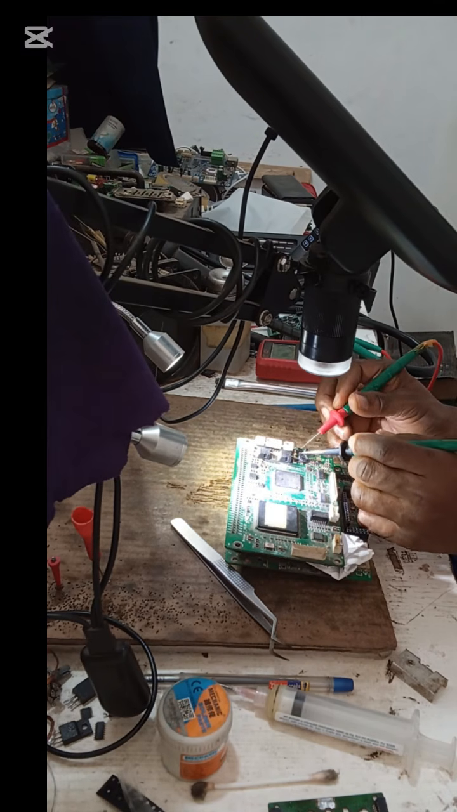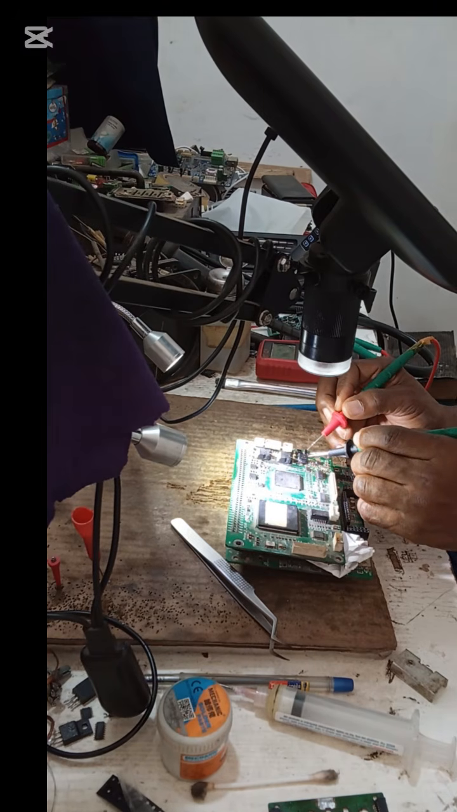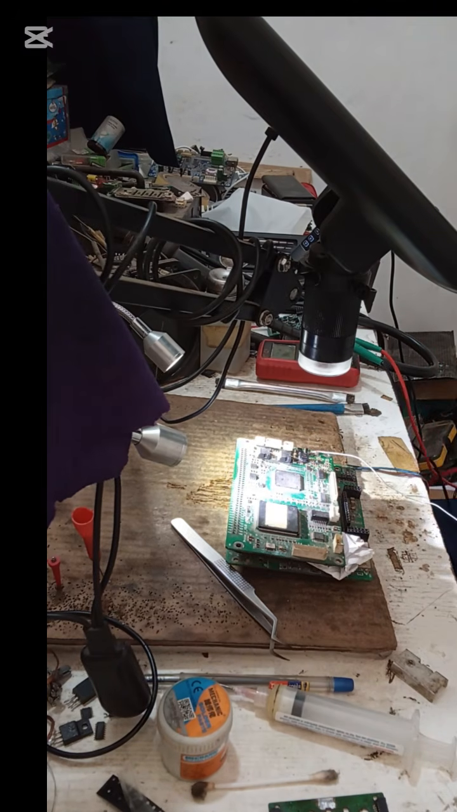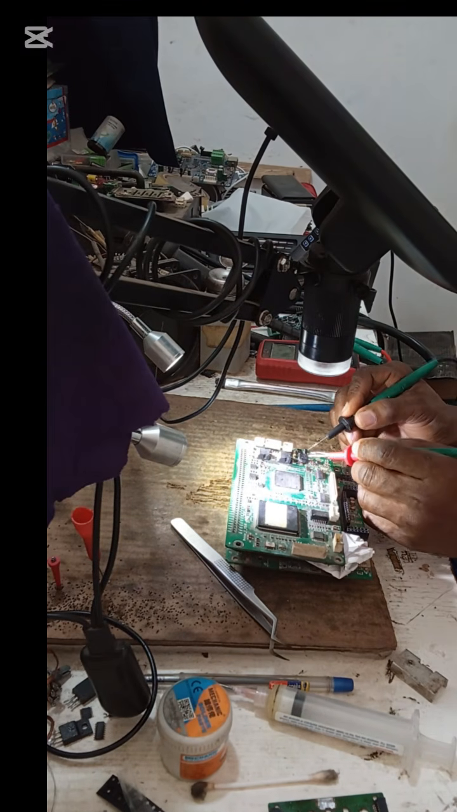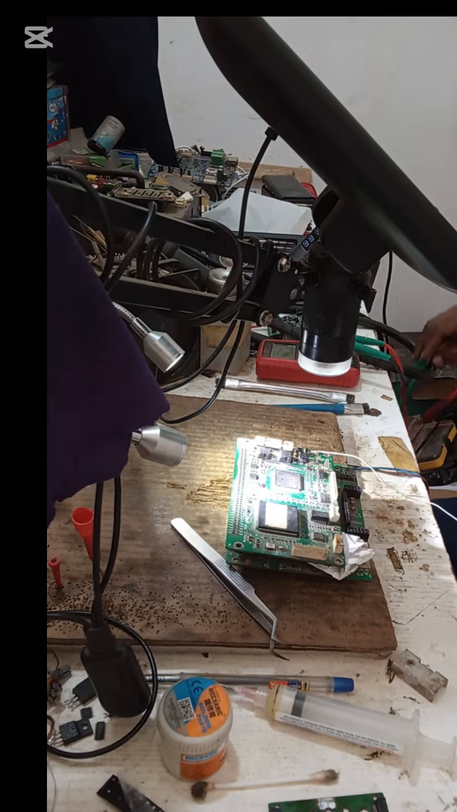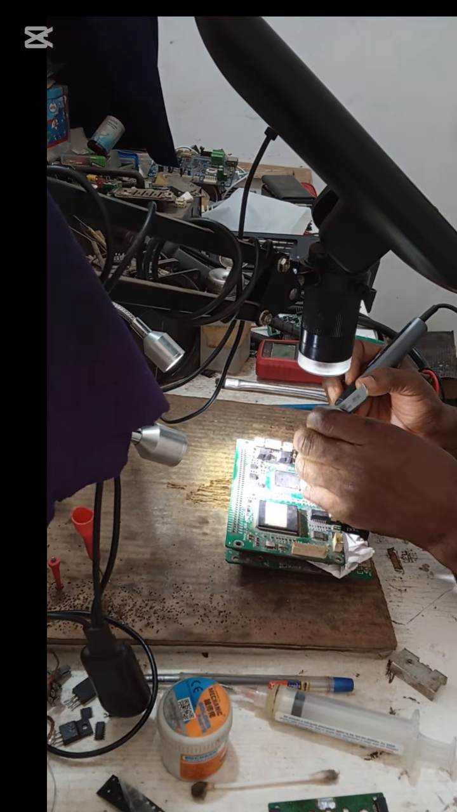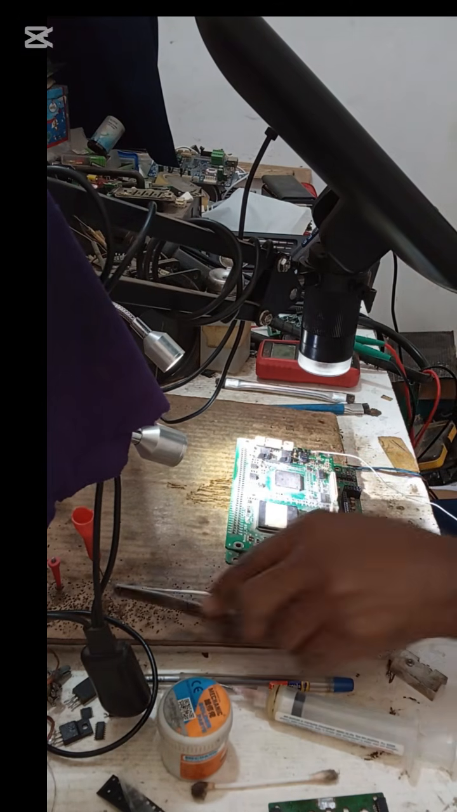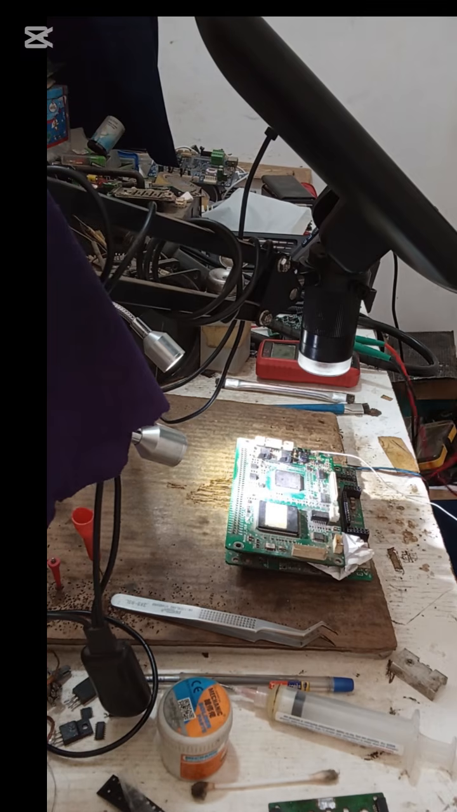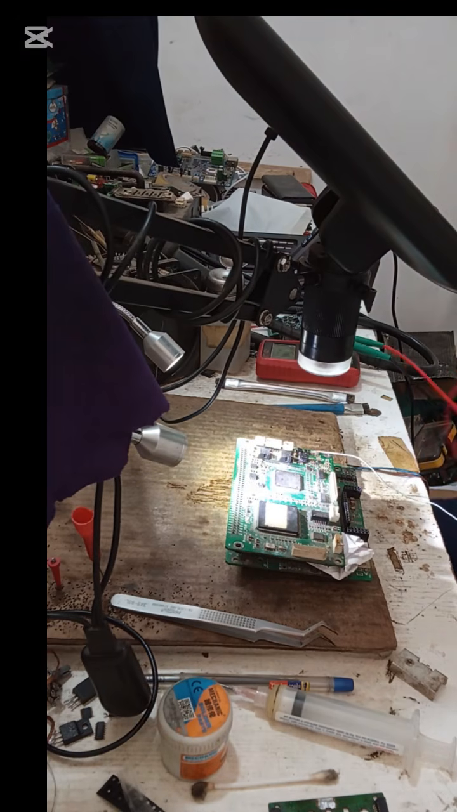Wow, what is going on here? Okay, let me put it back and see again. No short circuit now. So let's test the board and see.